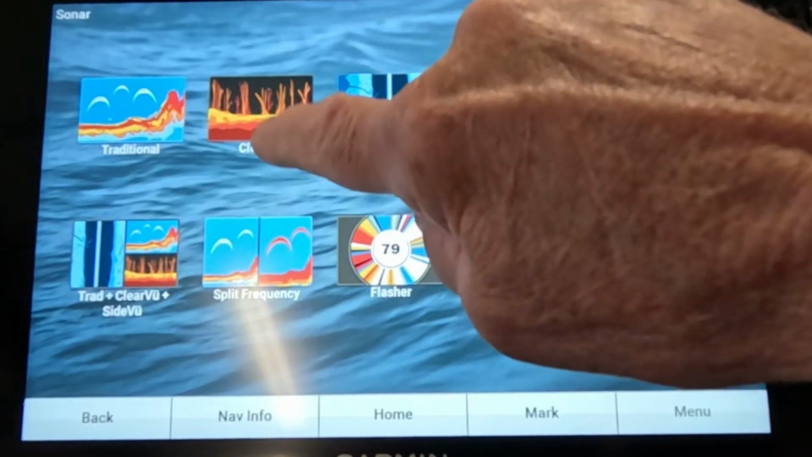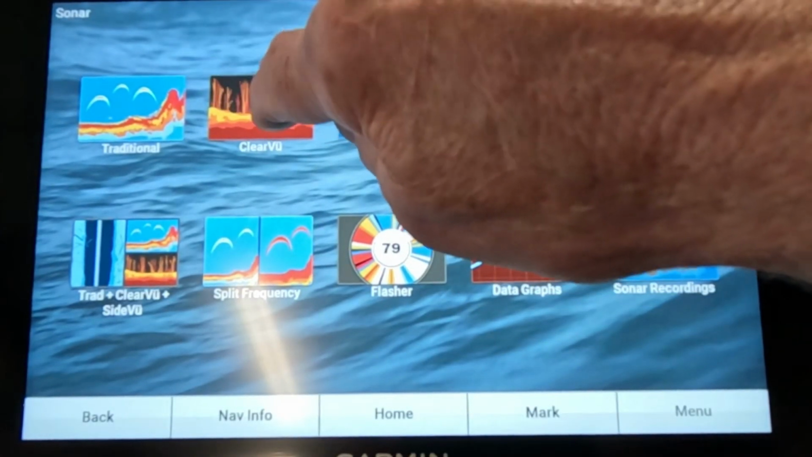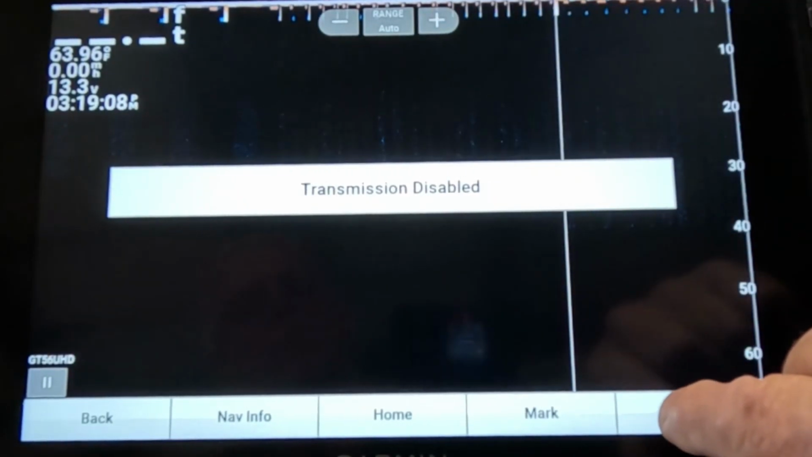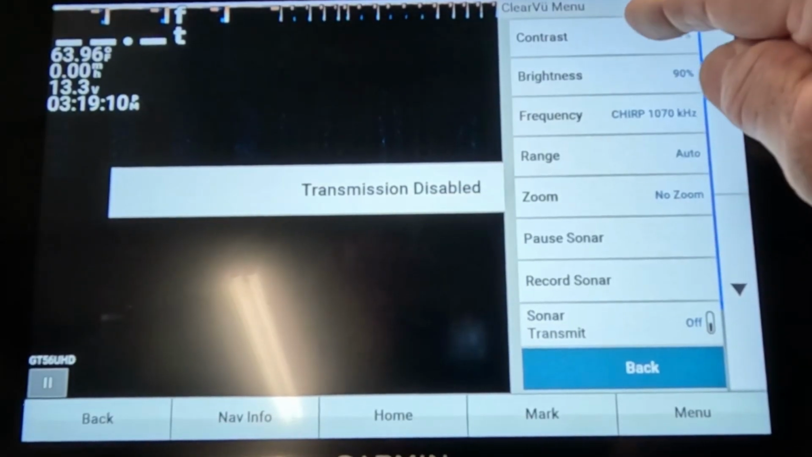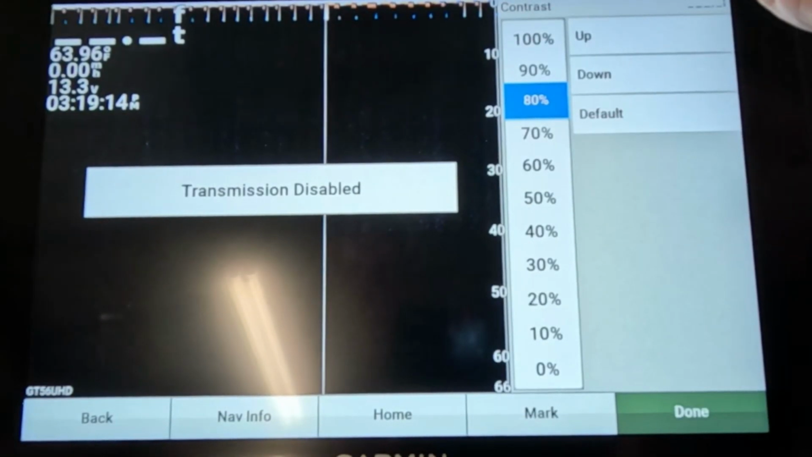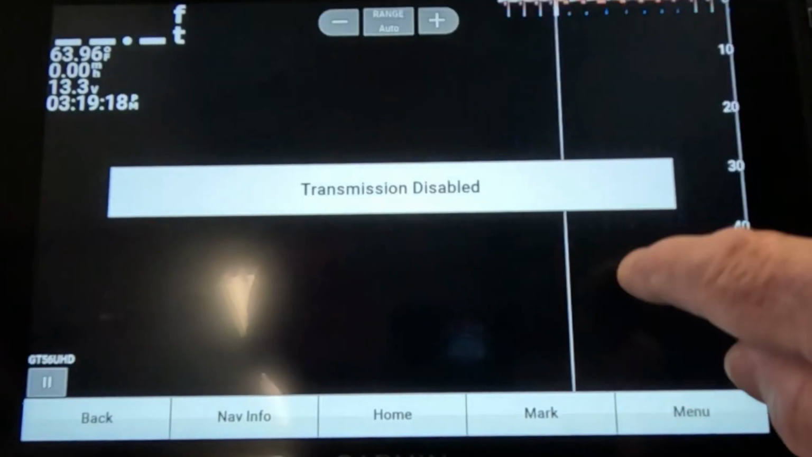Alright, for ClearVü. ClearVü is basically down imaging, and I like it, so that's a handy tool to have. Turn it on, ClearVü, press menu. Contrast, I like mine at 80%. You can kind of figure out what you like. 80% is a good start number.